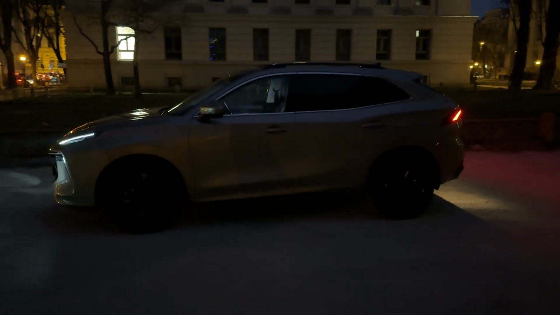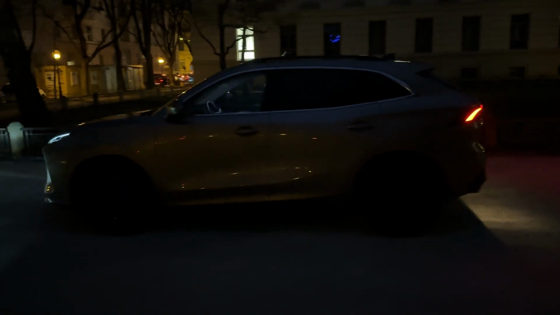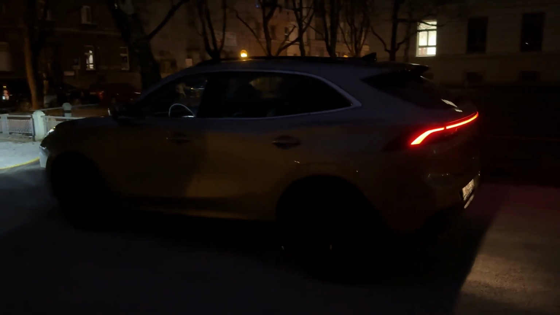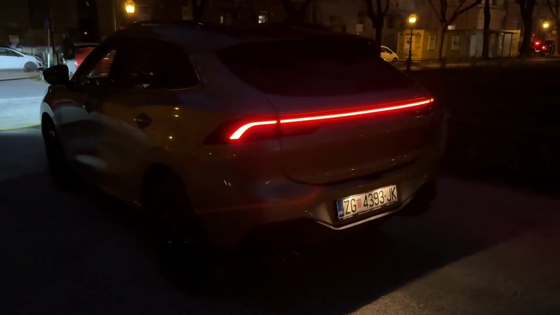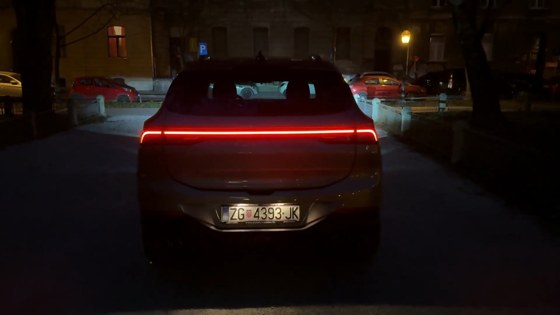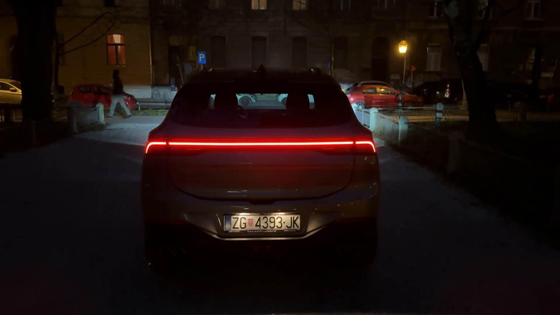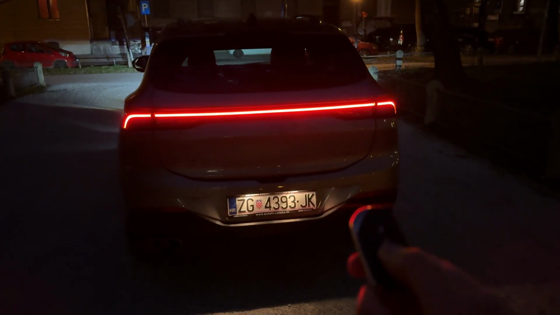Of course, I filmed the car during the day as well, so you can watch that video on my channel already. But now let me show you the strong appearance from the rear as well, with these strong shoulders and the beautiful taillights. I mean, just look at it. This is so nice. We also have the dynamic indicators, and we can also open the tailgate here.